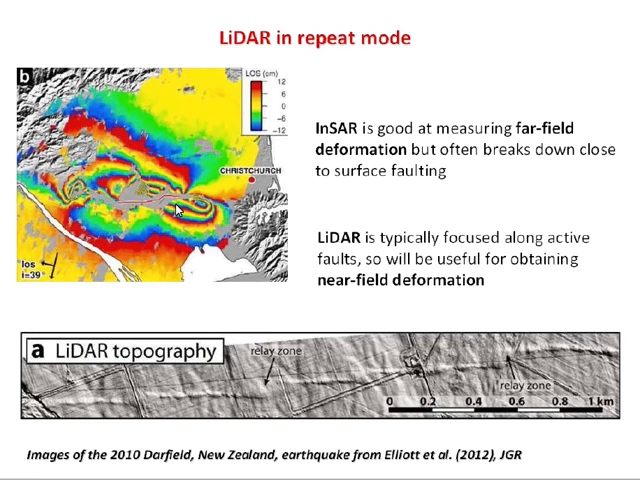It won't decorrelate close to the fault. And most LiDAR data sets are anyway focused very narrowly along fault zones. So we're going to be restricted to areas where we have pre-existing LiDAR topography. So this is just a LiDAR scene of the Darfield rupture. You can see these beautiful en-echelon ridges, I guess push-up ridges caused by strike slip in that earthquake. This is a single LiDAR scene, so there's no differencing done here.